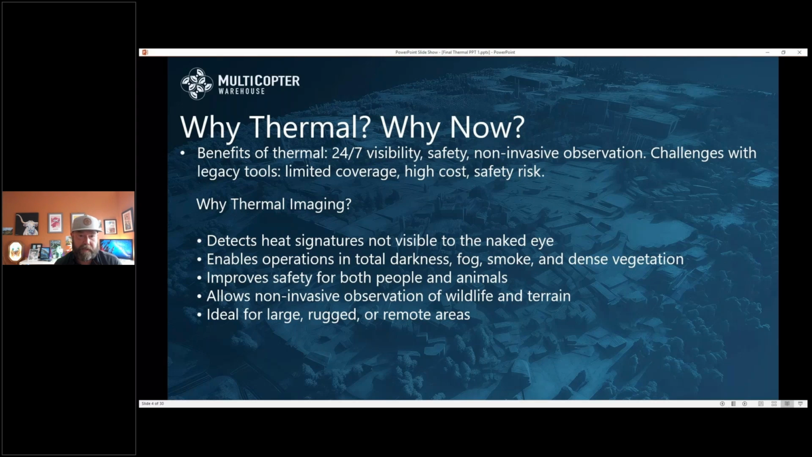Some of the older tools obviously have limited coverage. They're expensive, and a safety risk, obviously, for wildlife. Walking around in a field with predators, for example, is a safety risk. Thermal detects heat signatures, not visible to your eye. Like I said earlier, darkness, fog, smoke, and dense vegetation, it works really well.